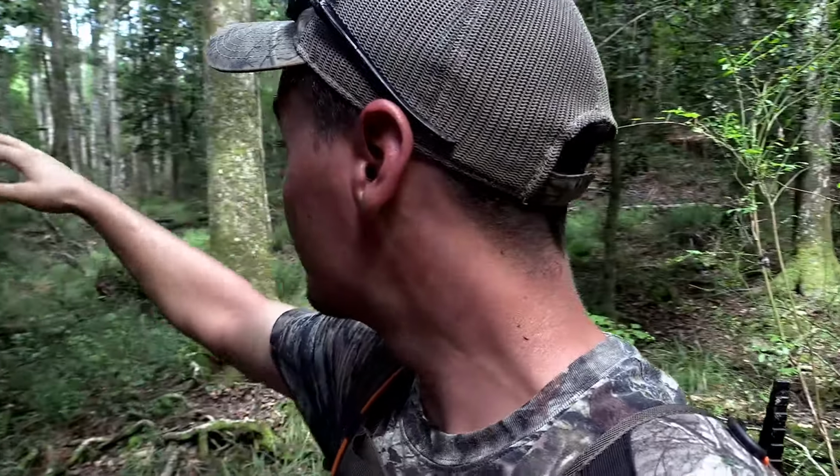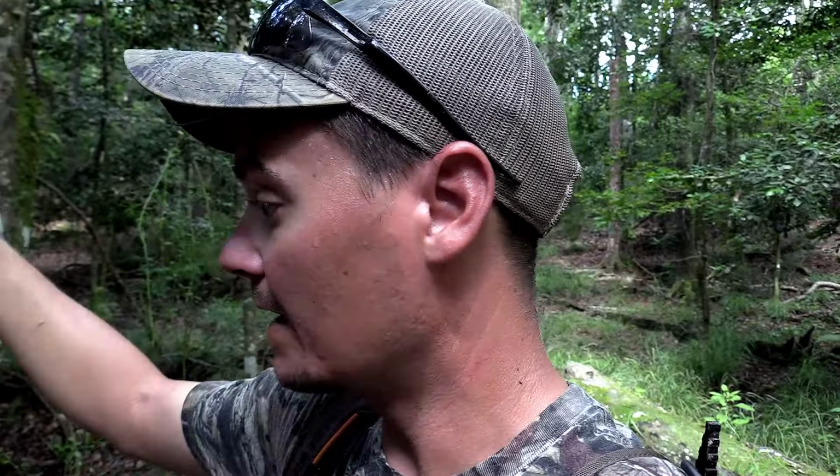On each point of these ridges right here, there's trails coming down from on top. So we put the camera right here in the middle, down in the bottom of this drainage. It had 15 videos on it, which ain't bad. It's only been out here for 2 or 3 weeks.